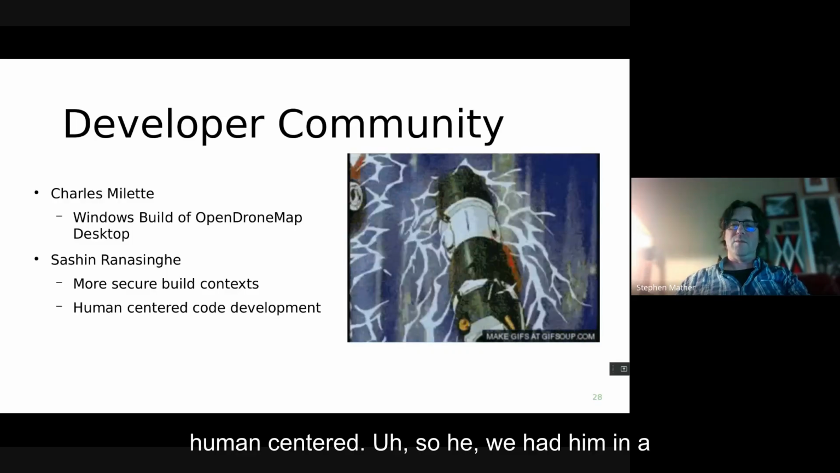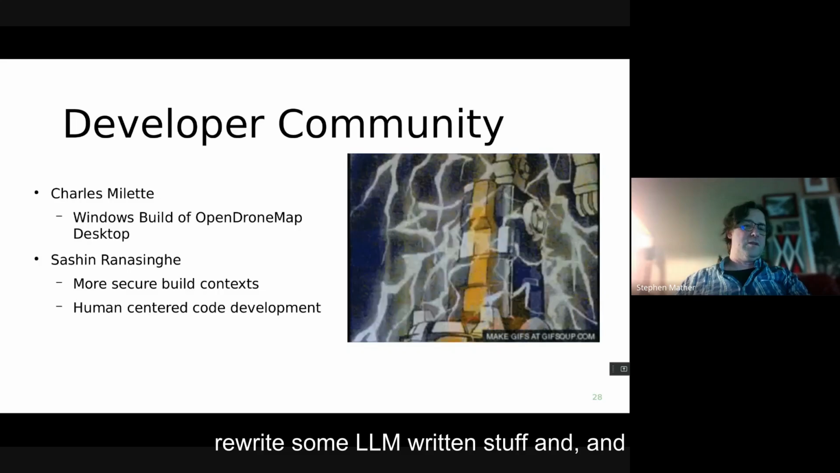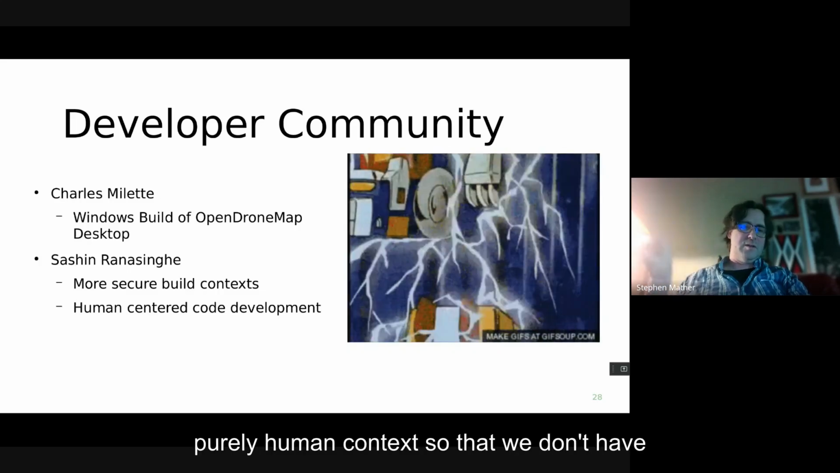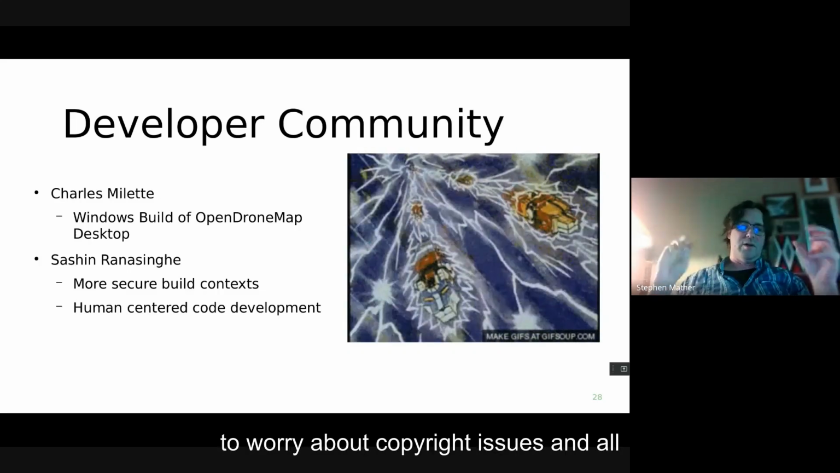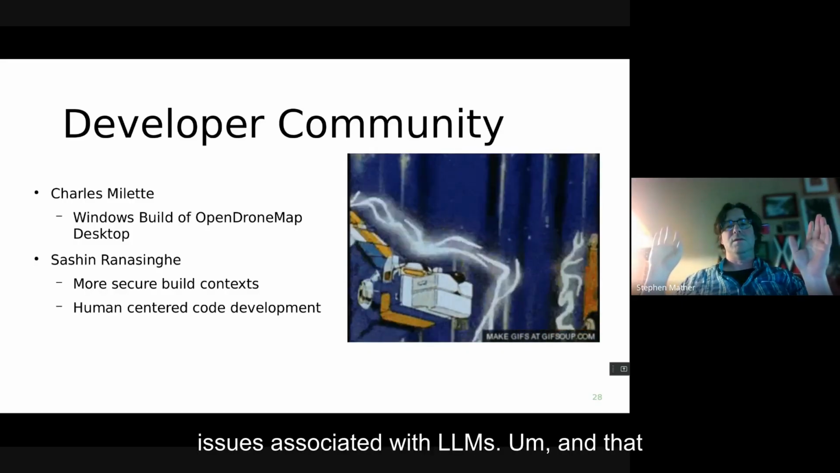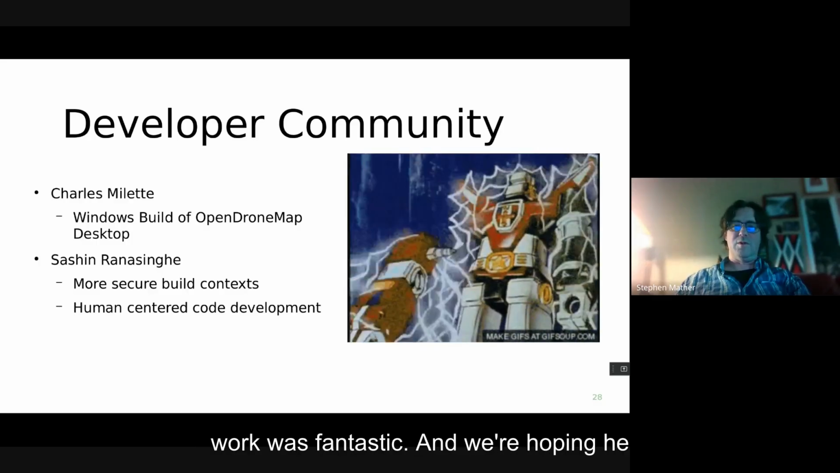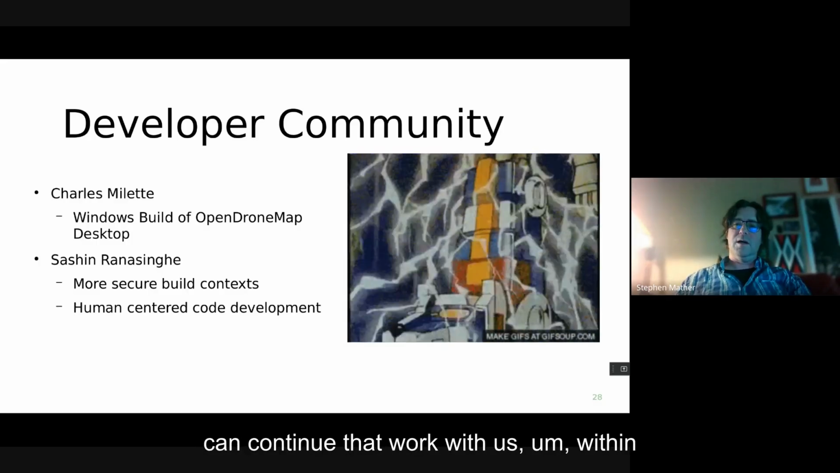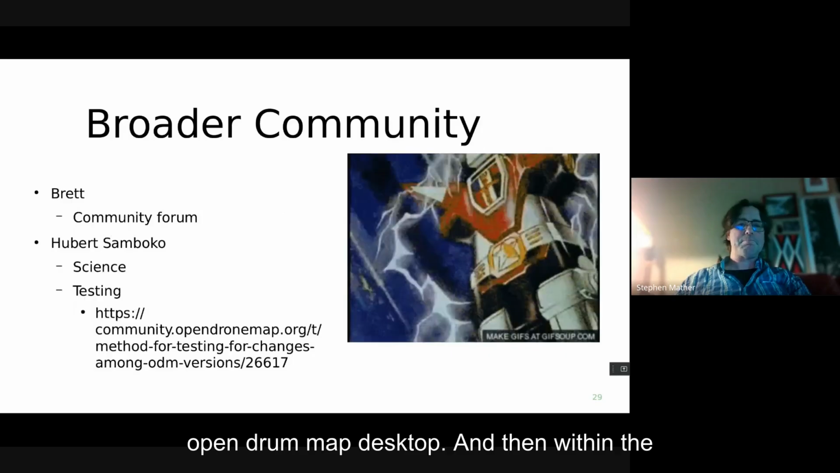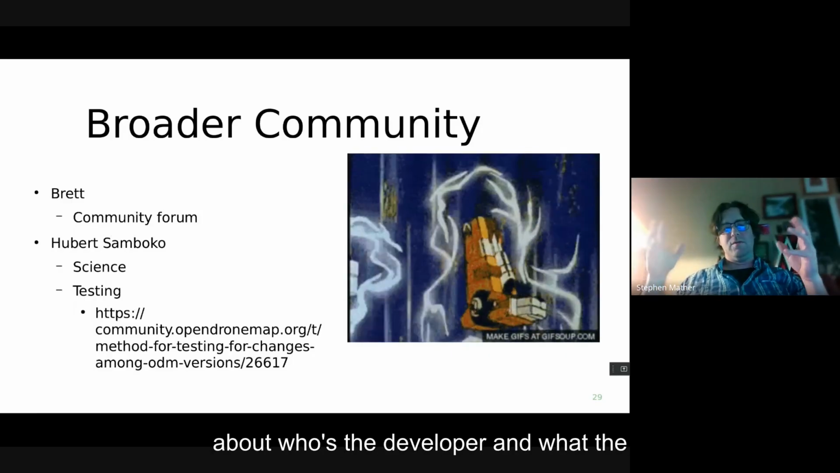So we had him in a few months ago to rewrite some LLM-written stuff in a purely human context, so that we don't have to worry about copyright issues and all the other things and ethics issues associated with LLMs. And that work was fantastic, and we're hoping he can continue that work with us within OpenDroneMap desktop.